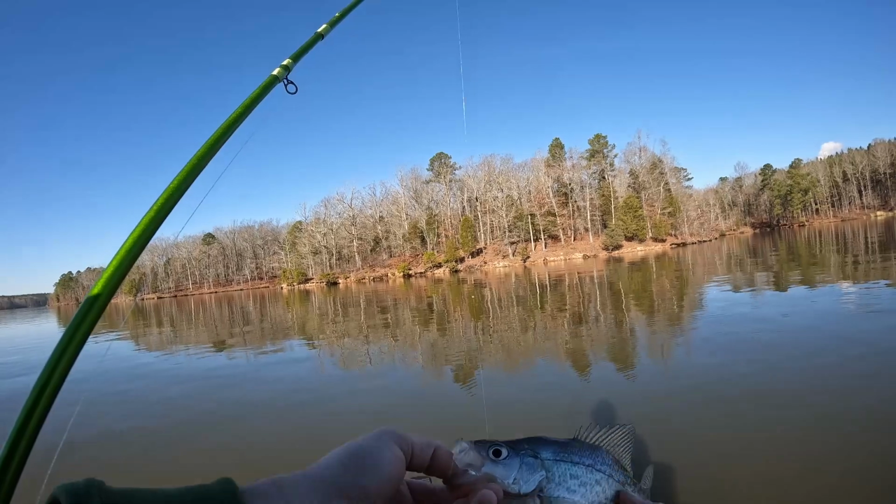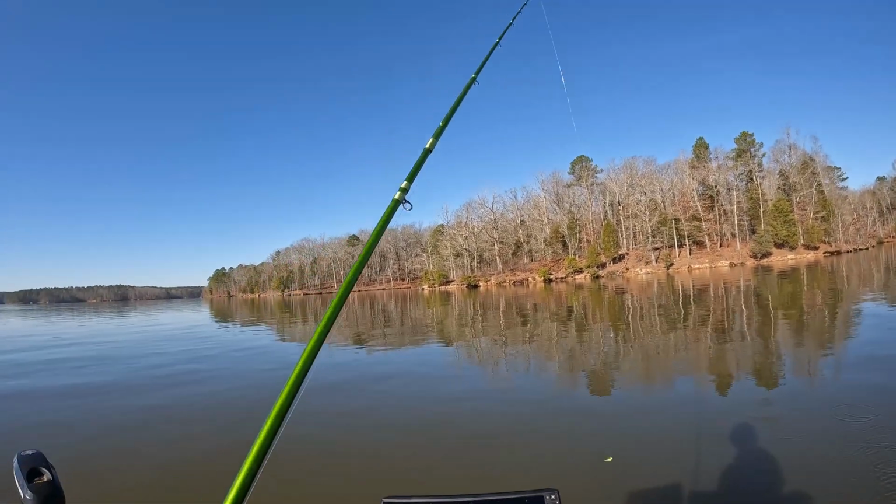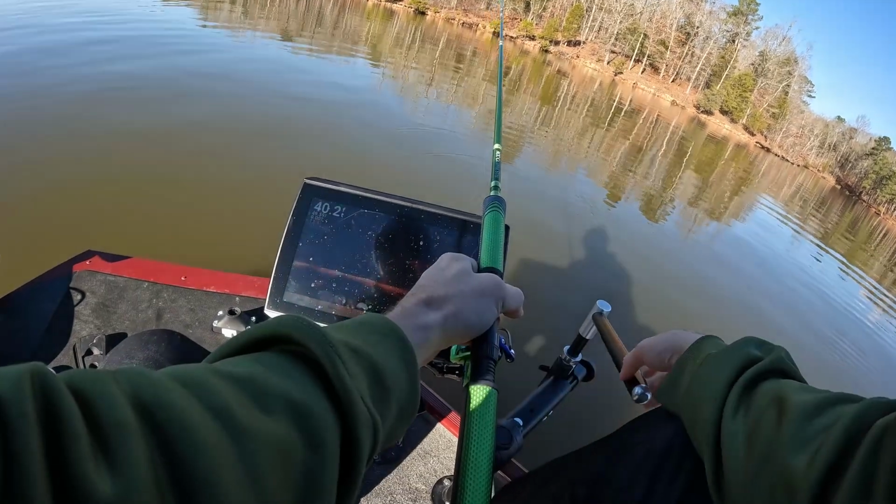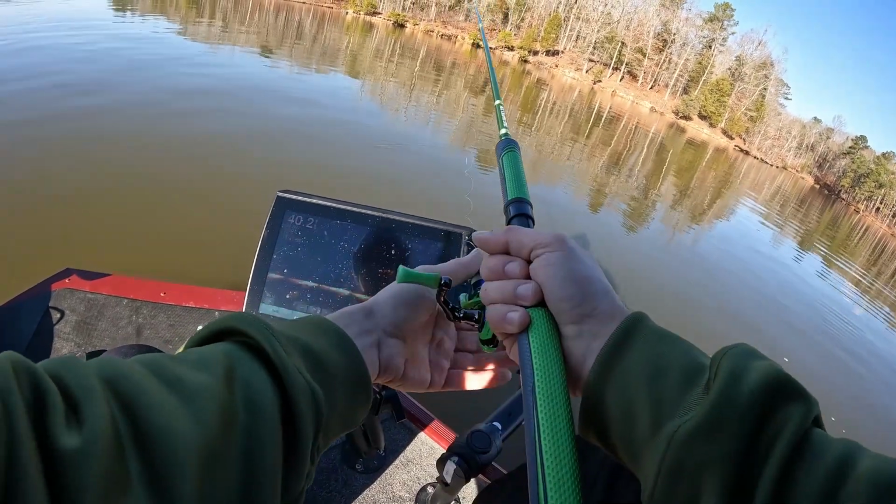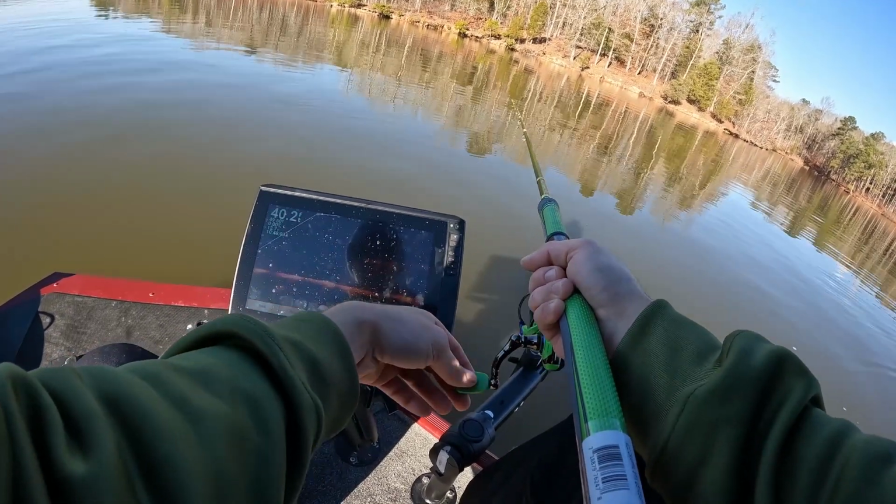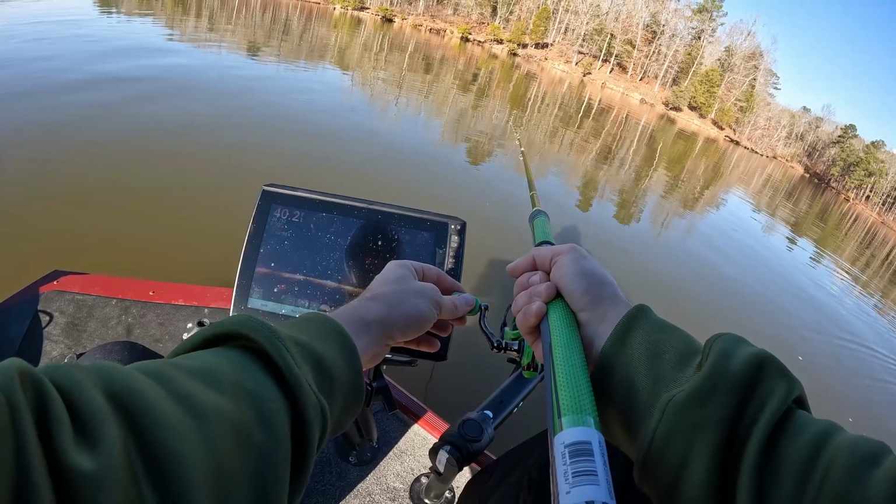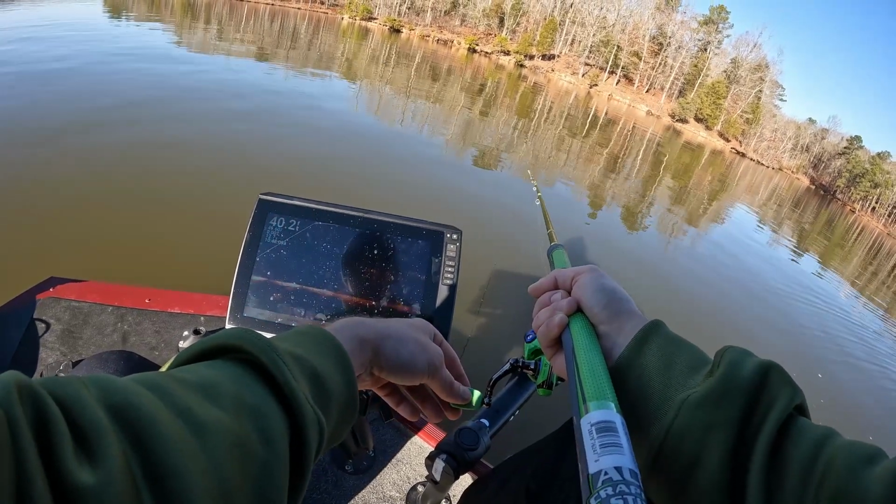Small guy, but still fun, you know. Catch some crappie. Alright, we're back to it. Got a new Bobby Garland put on. That one had gotten pretty torn up, you know. Caught a lot of fish today with it.